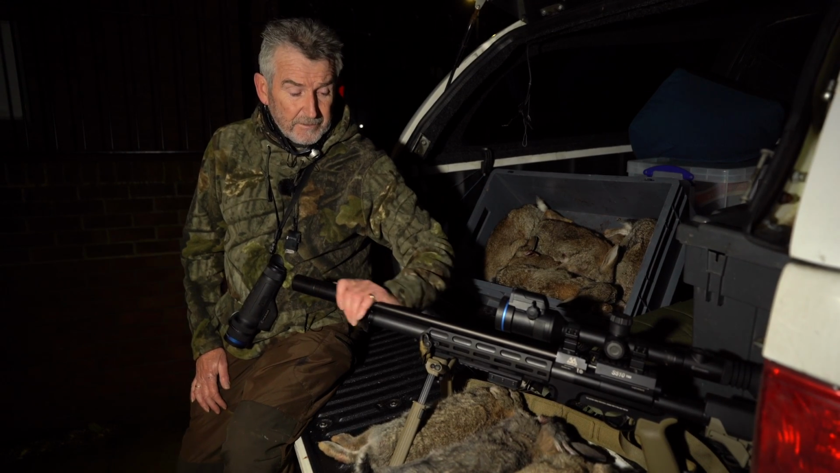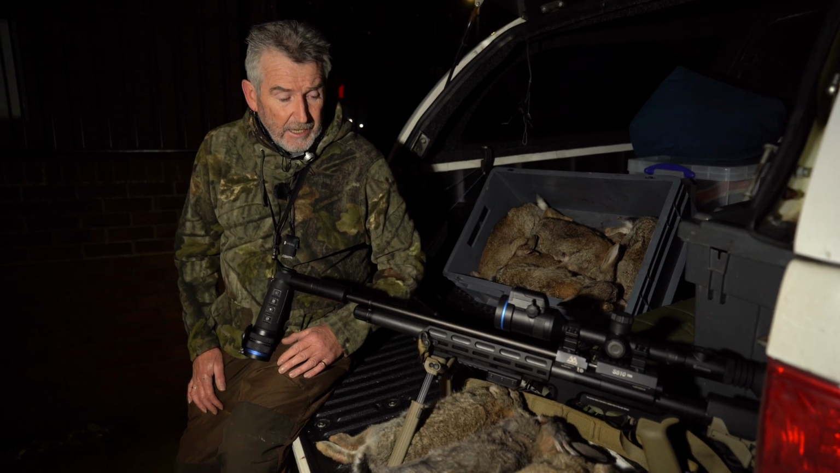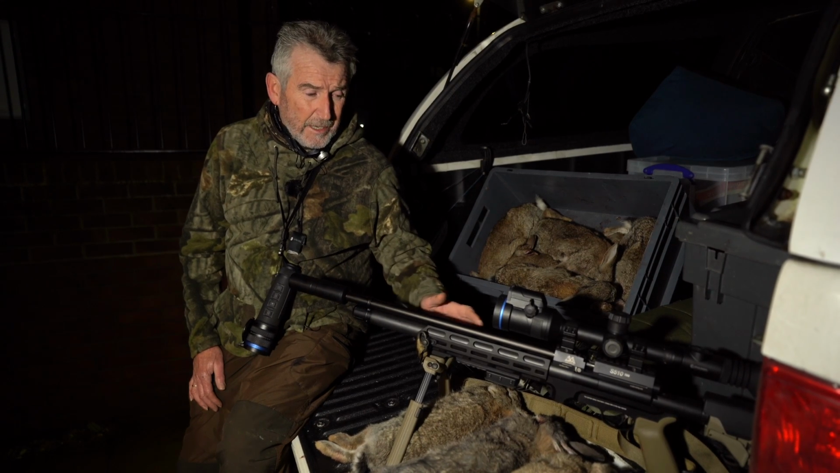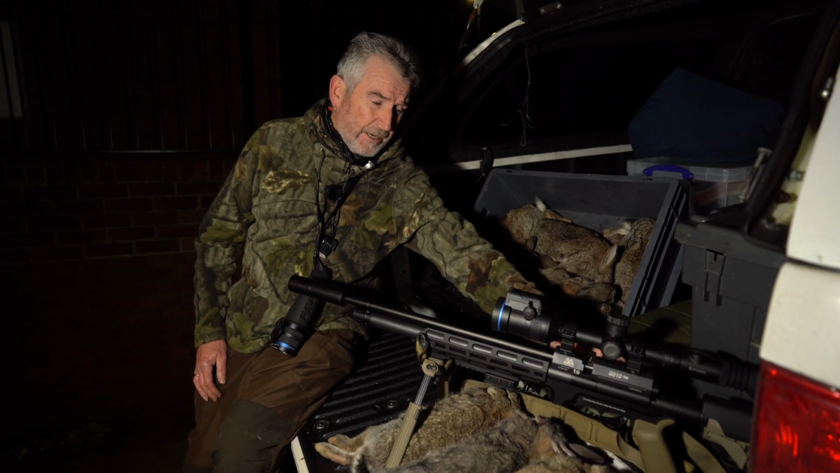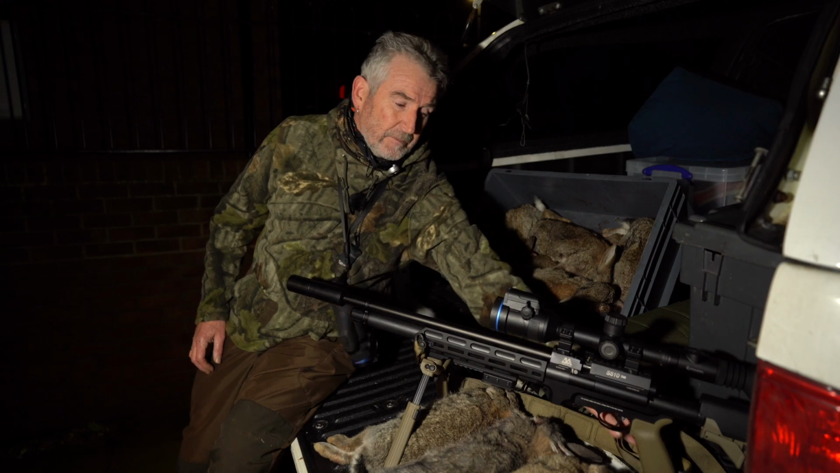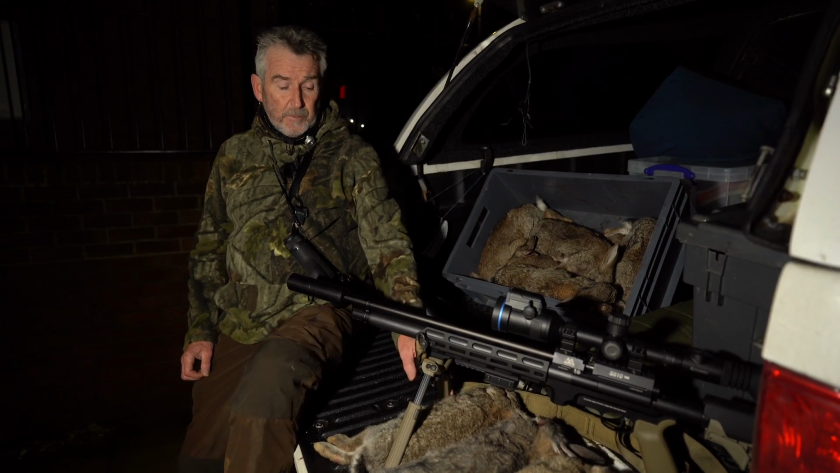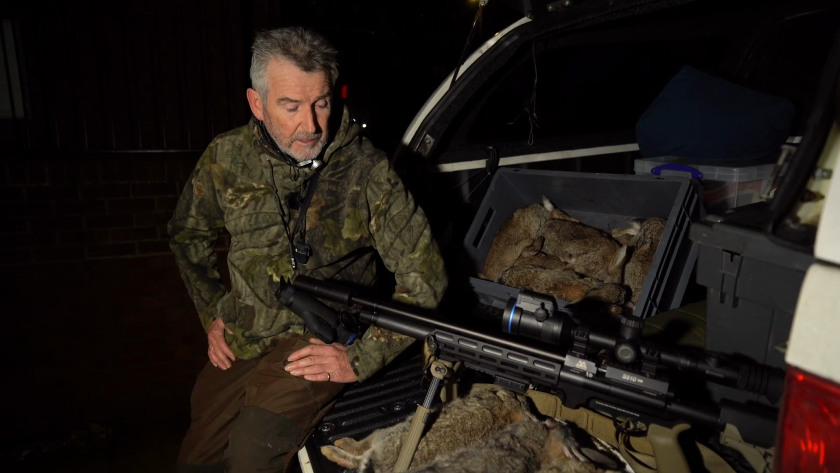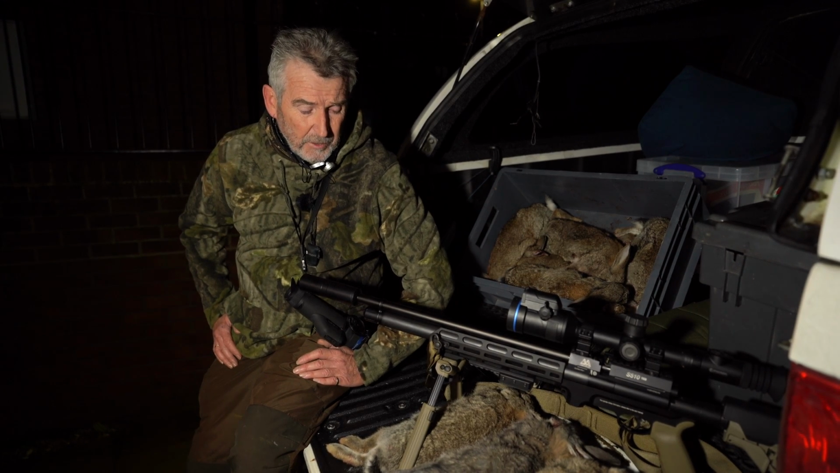Third piece of the kit is the Air Arms S510 tactical rifle. This is 2.5 FAC, working superbly. It's got quite a few Magpul bits and pieces on it: the adjustable stock with a rubber butt pad, the grip, a drop down lever for the cocking lever, Magpul bipod, and a Magpul sling. I've got them in dark earth just to bling it up a little bit. The gun works superbly. You know for a fact if you get an Air Arms it's going to be accurate. It's also going to be reliable.